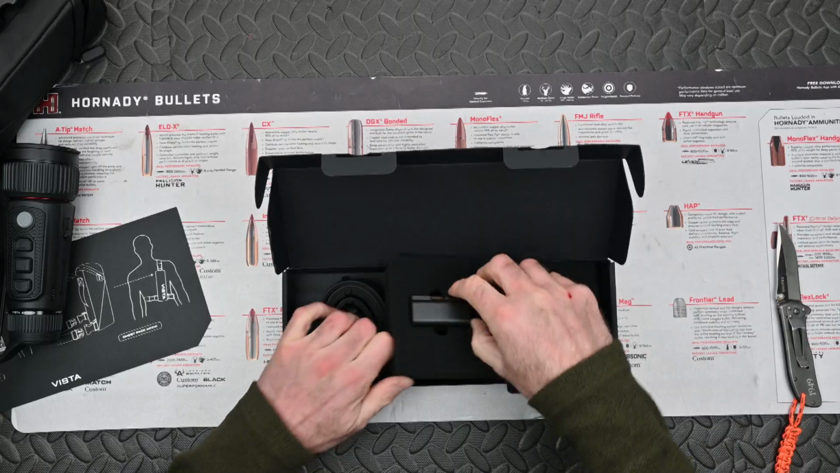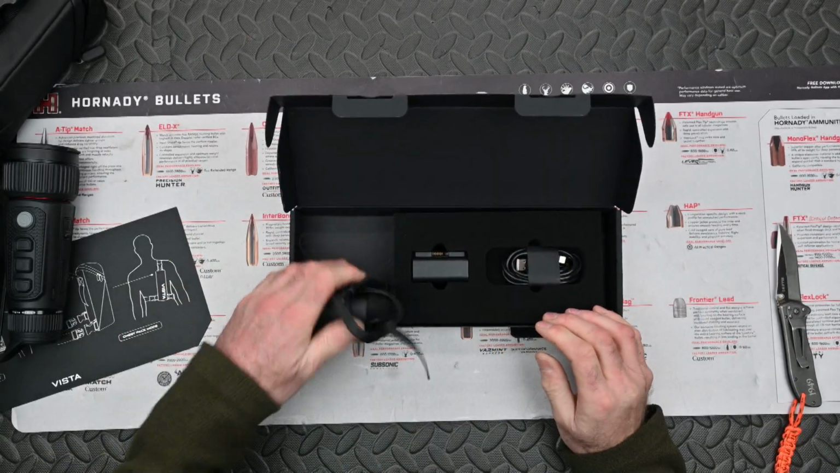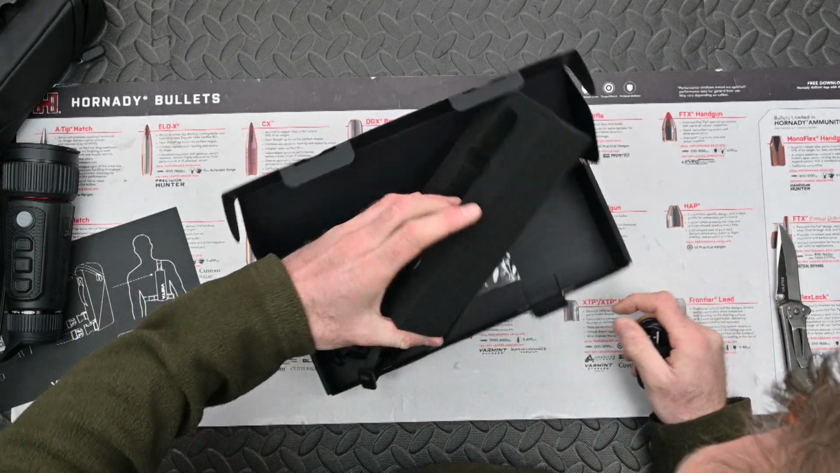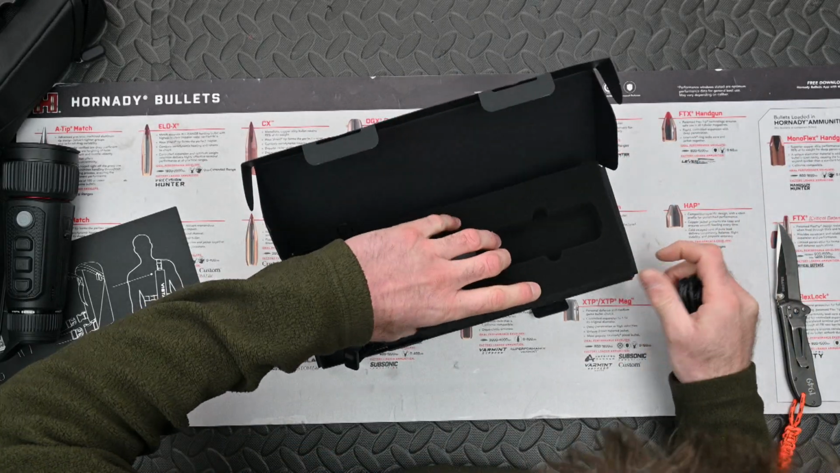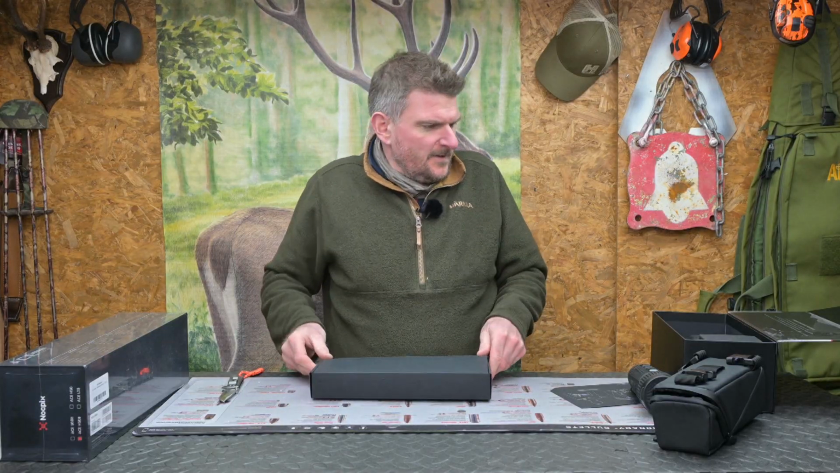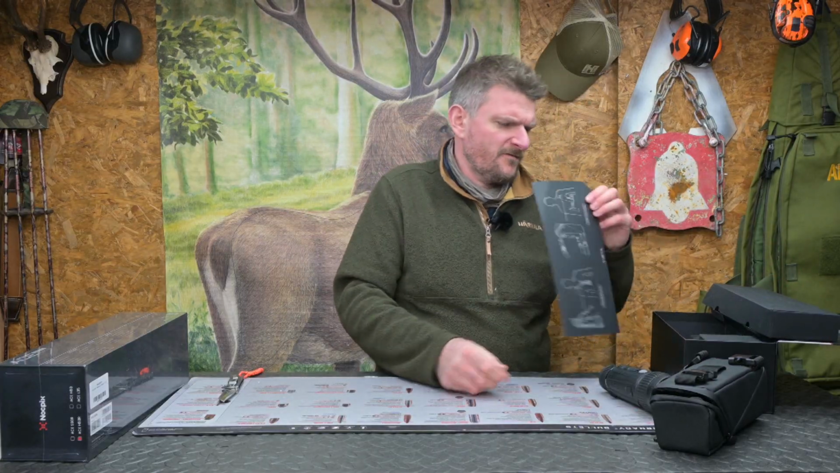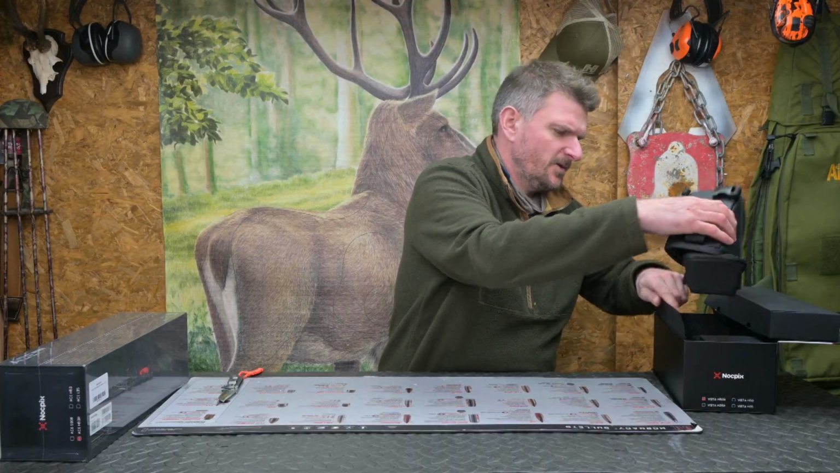Ah, that's nice. It comes with 2 batteries. There's another lanyard there, so that'll probably be the neck lanyard, maybe that's the chest strap lanyard, and we've got a USB-C charging cable there, lens cleaning cloth. So yeah, it looks like we've got everything we need and nothing excessive. I do hate it when they give you all these boxes full of nothing that, you know, you're going to keep them like some kind of heirloom, when in fact you're going to put the thing in the loft and forget it forever once you've set it up and used it.